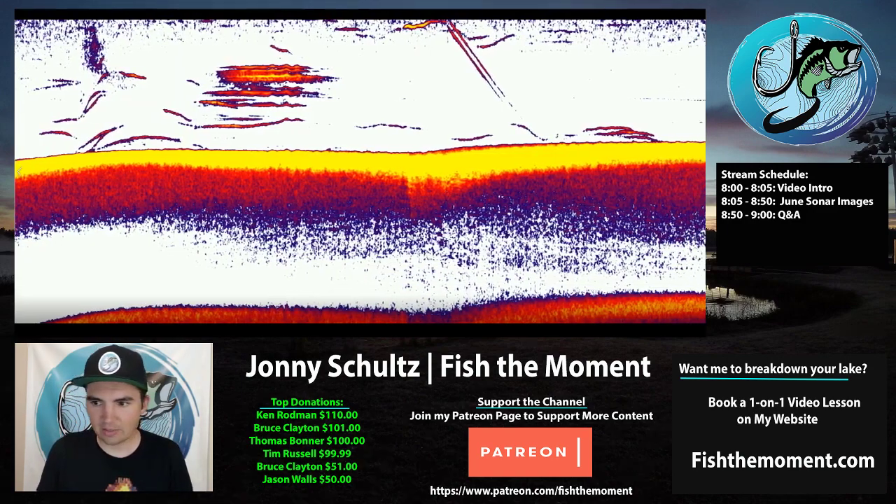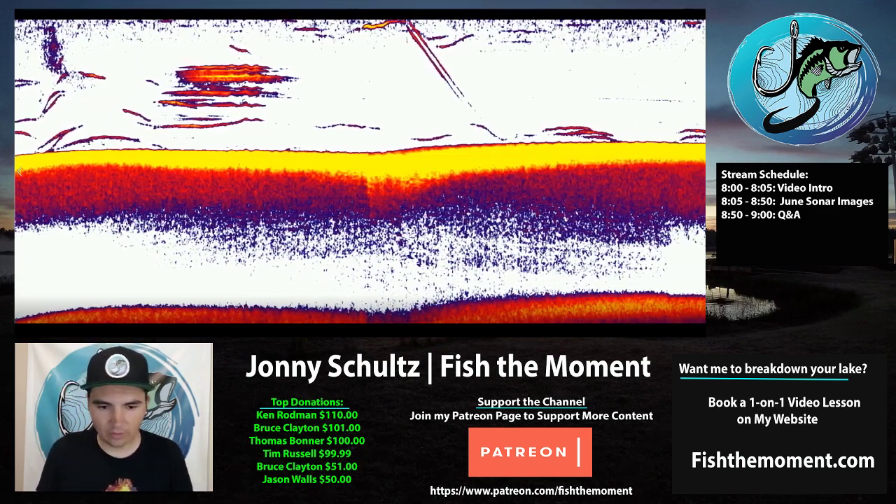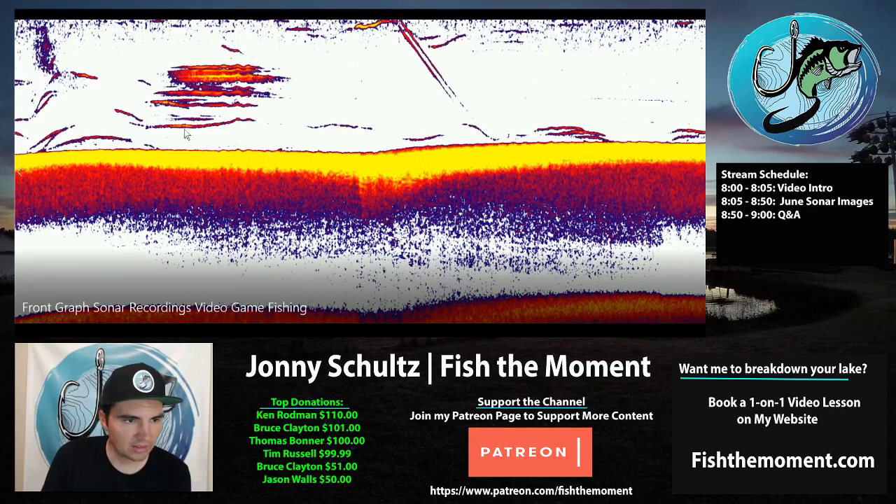And so that's what this image is right here, where you actually have a straight line like this. It almost looks like spaghetti or like lasagna, where it's like this squiggly line. Those are fish as well. They don't show up as arches.